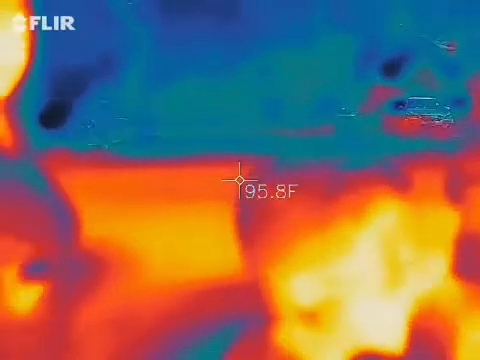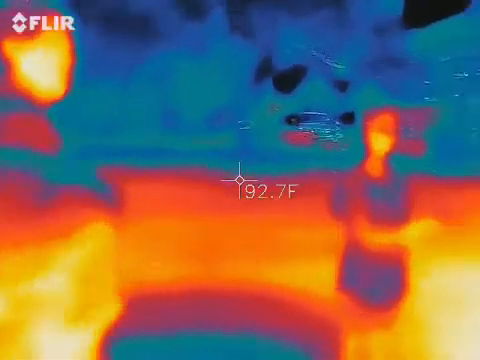So, did you guys notice the alley we passed up when we were coming up Cumberland? I said it was cool. Yeah, it's gorgeous down there.